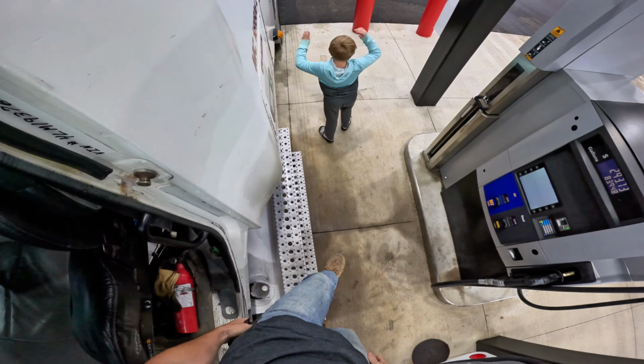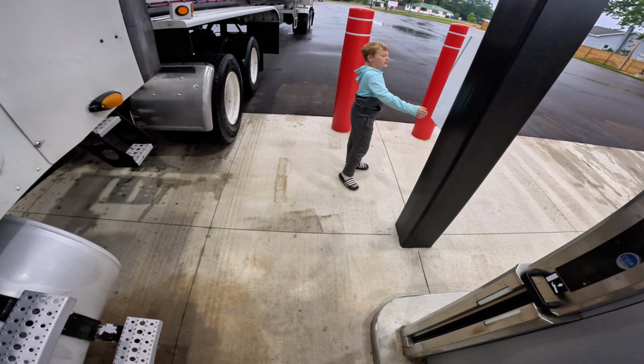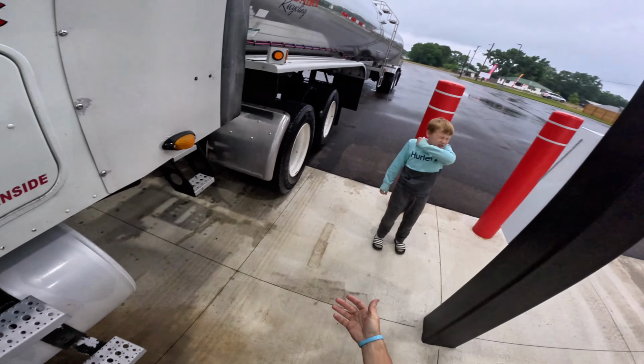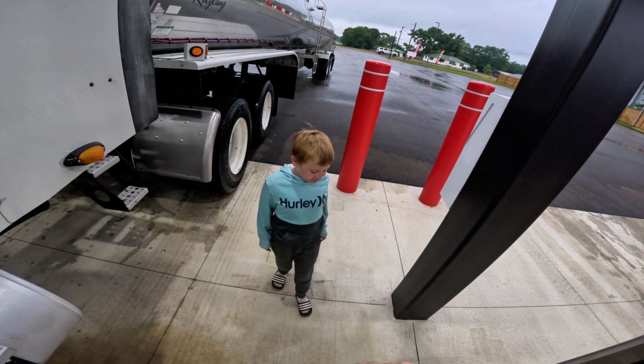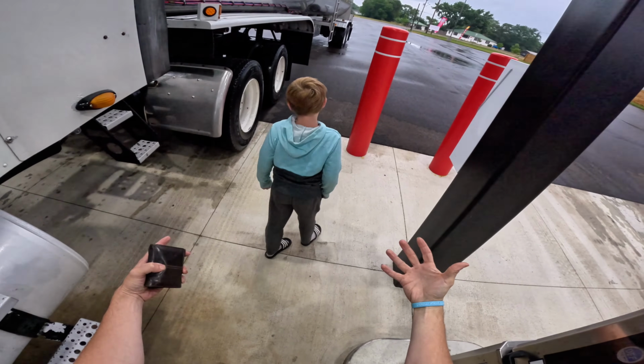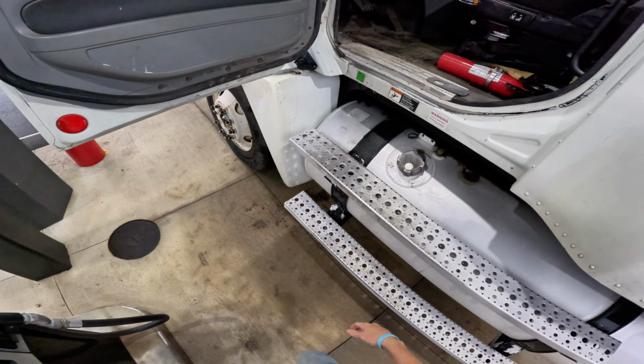But look who woke up finally. My co-pilot was having me drive all by myself. He slept all night. Now we're gonna get some fuel. This place is a new truck stop, and because it's new, the diesel fuel is only $3.49. That's like the cheapest I've seen in a long time. So we're gonna get some fuel.